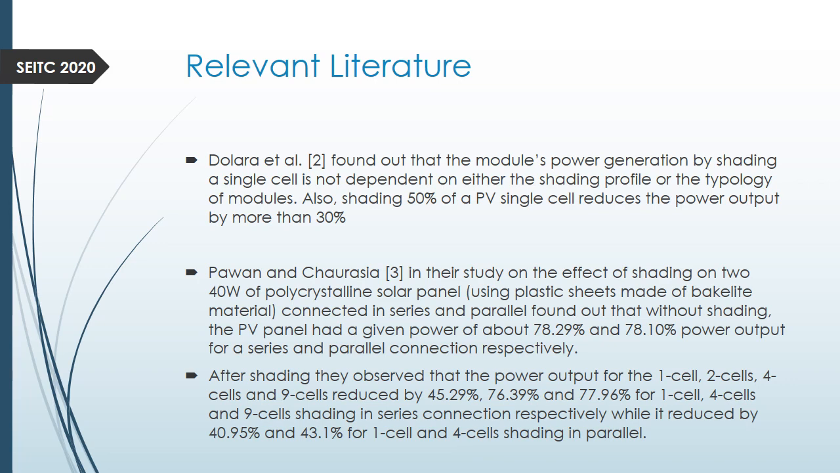connection. Then when it comes to parallel connection, when one cell was shaded, we have 40.97. Two cells, we had 43.1%. So looking at this, we can see that the effect of shading affects cells that are connected in series more than cells connected in parallel.